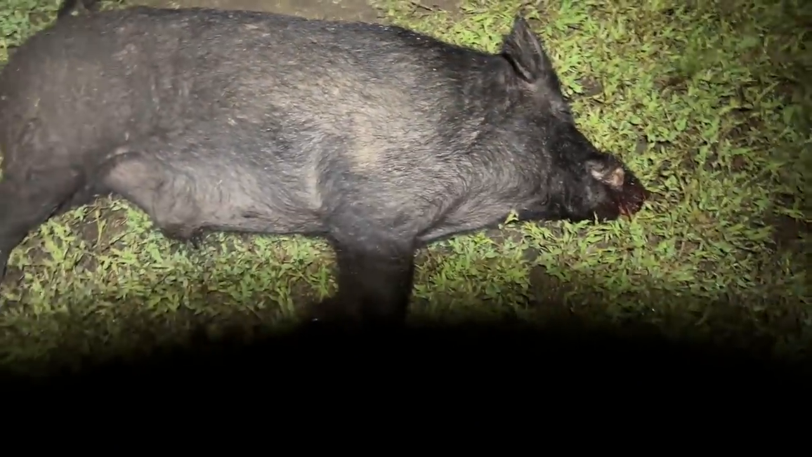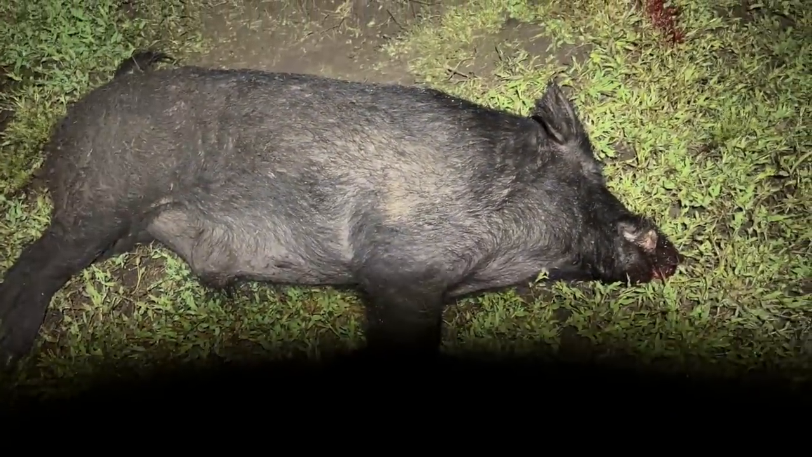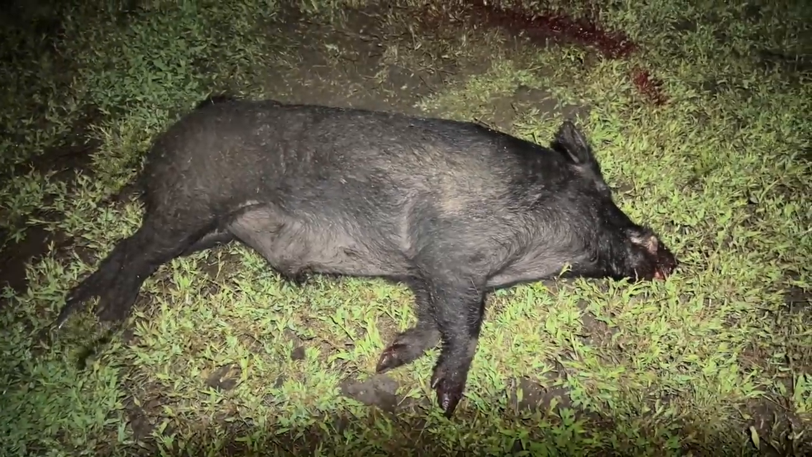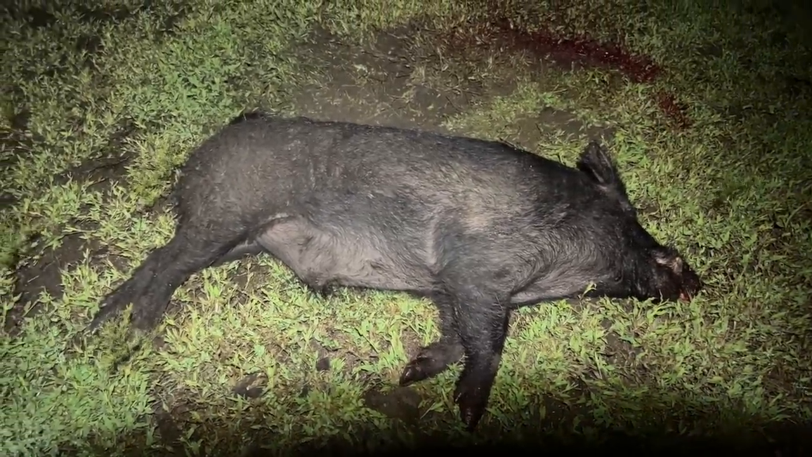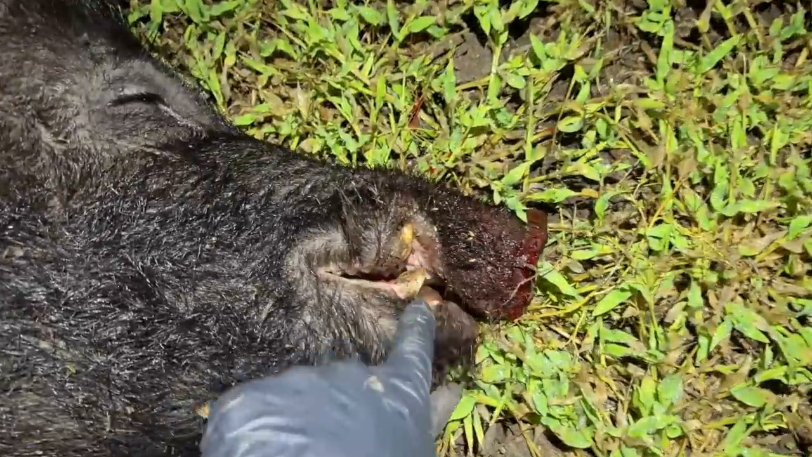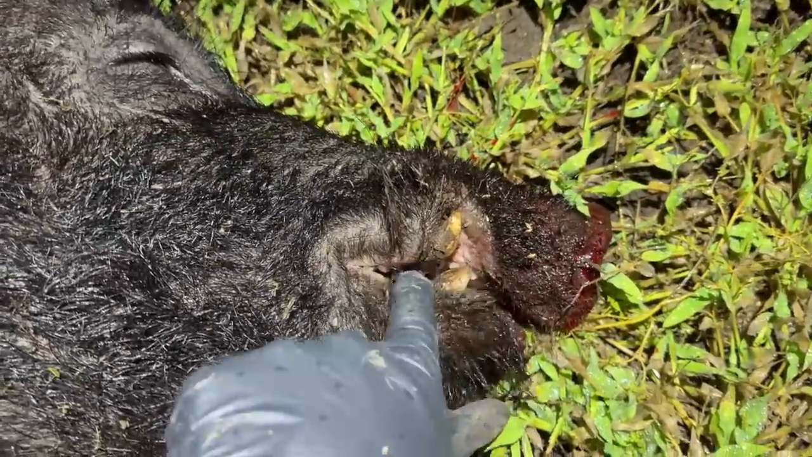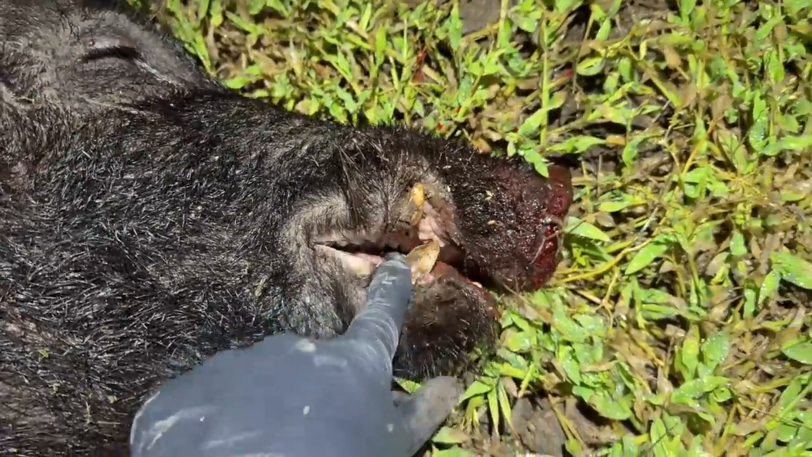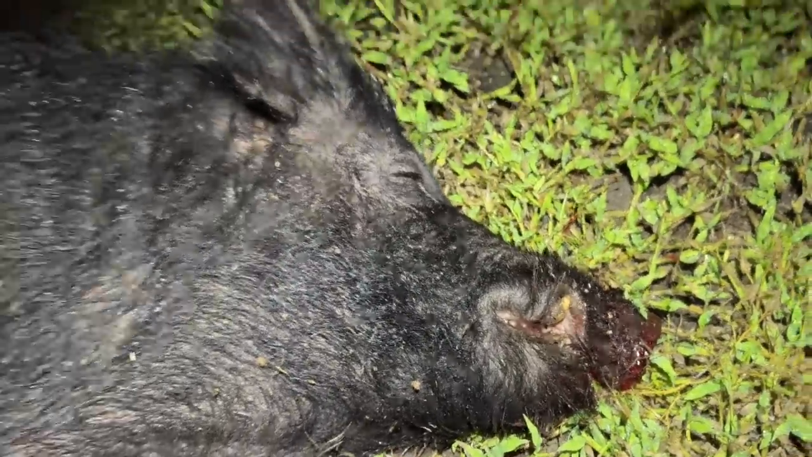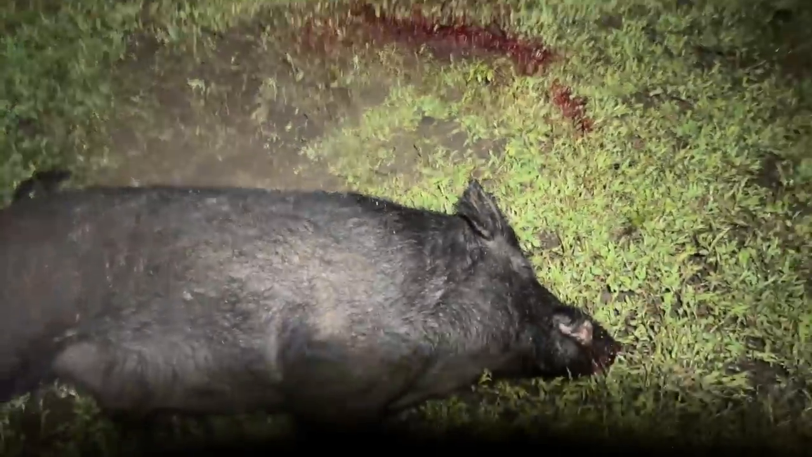I reckon he's probably close to 100 kilos or more. But he's not the fattest pig out there either, but he's pretty old. Both his bottom tusks have been broken off at some stage, I think. Otherwise he would have a good set of hooks on him. But he's a mighty big boar.